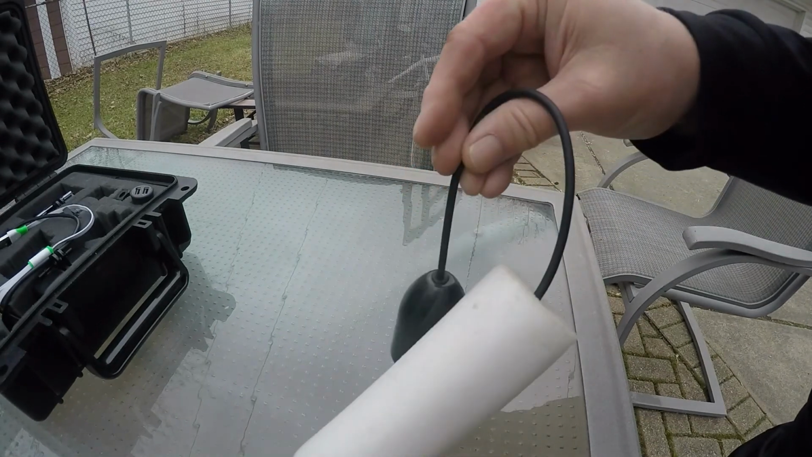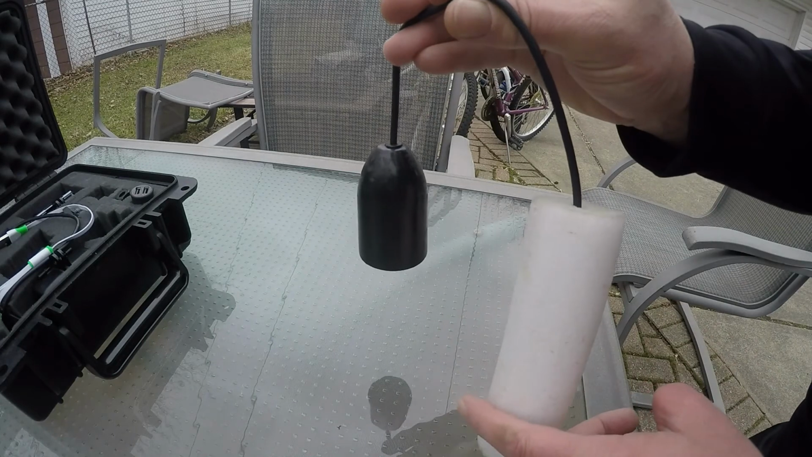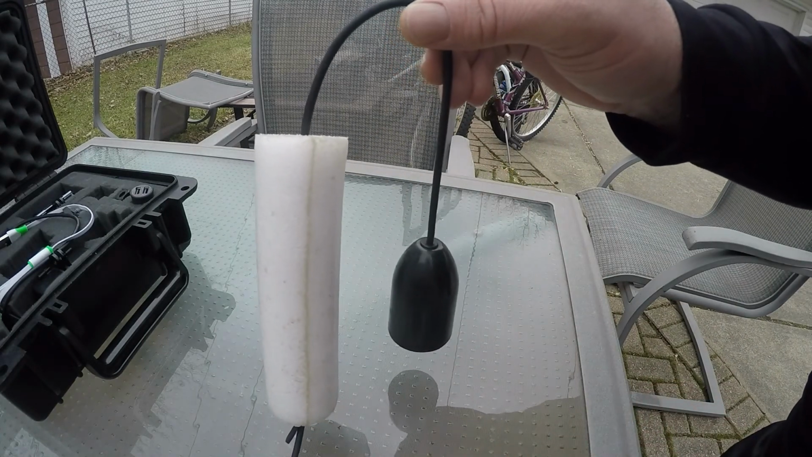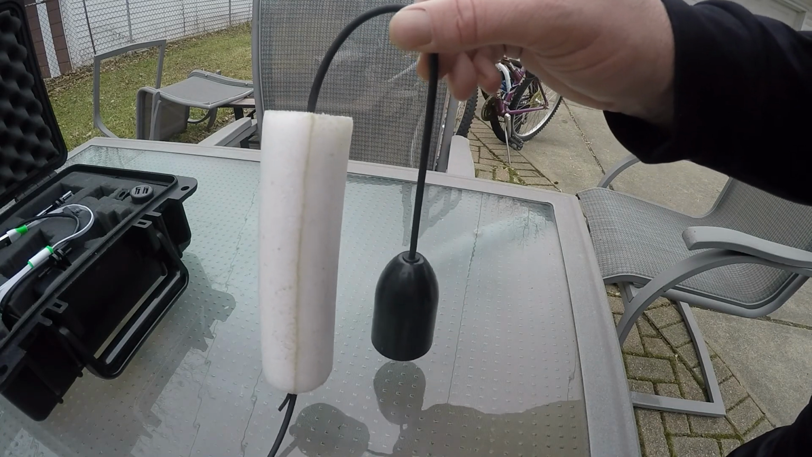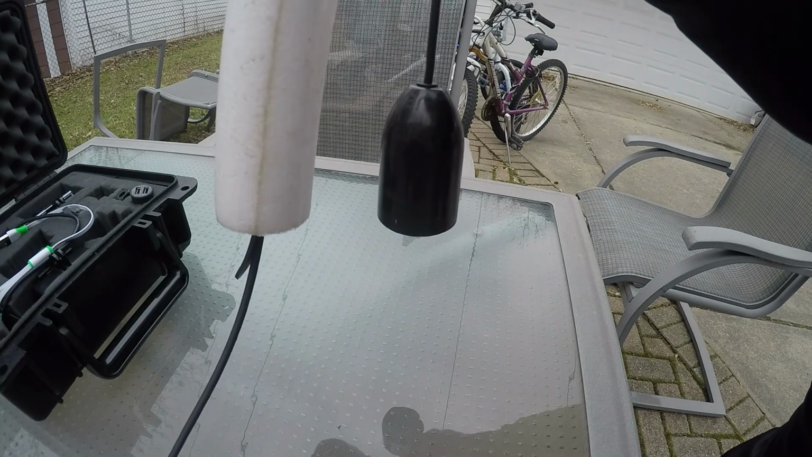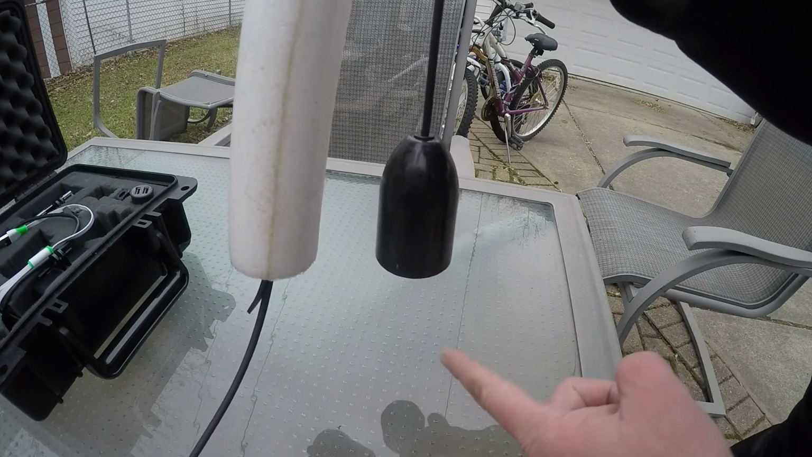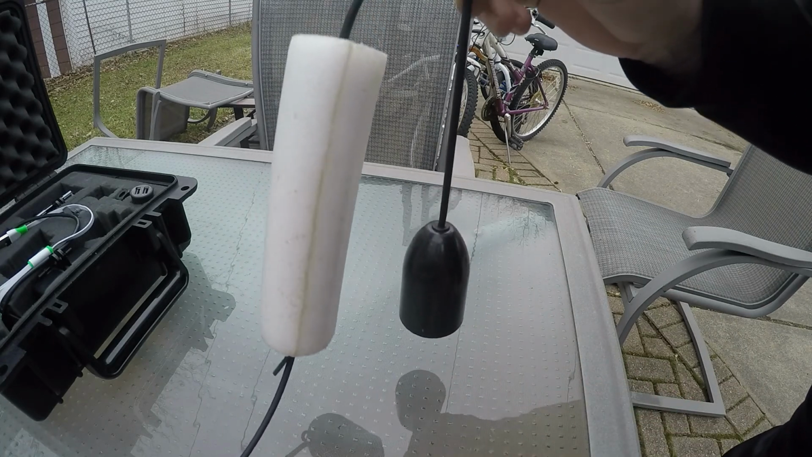You want your transducer to be hanging perfectly straight in the hole, preferably at or near the bottom of the ice. If your transducer is hanging too far up into the ice hole and there's a few inches of ice between the bottom of the transducer and the water, then you're going to get some surface clutter.